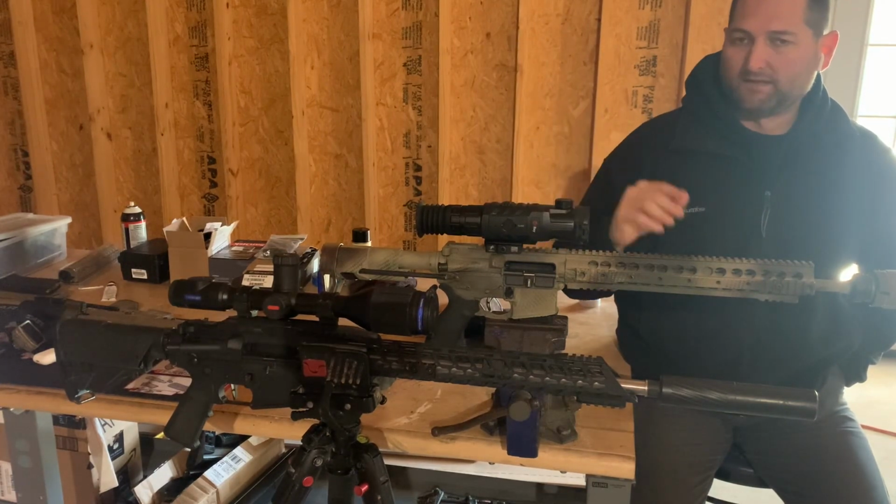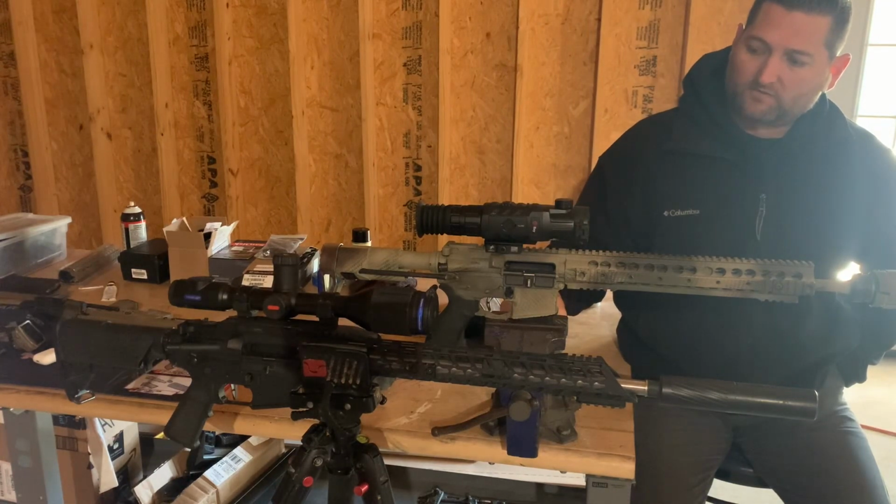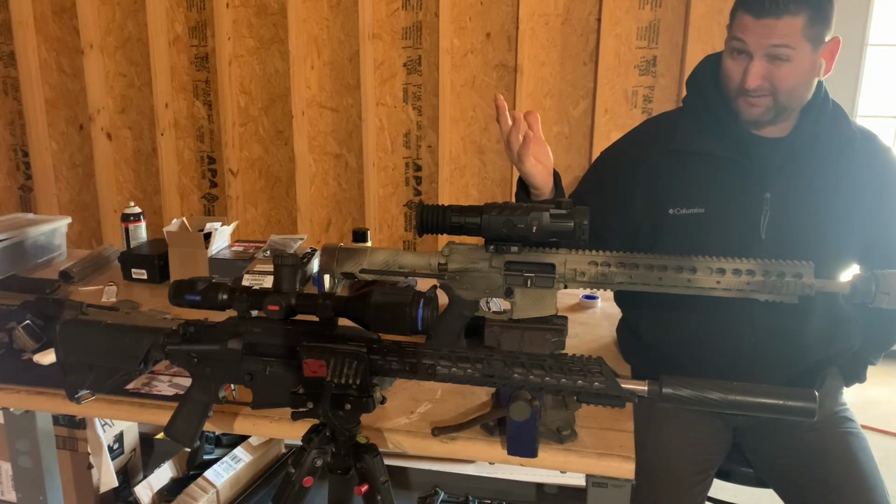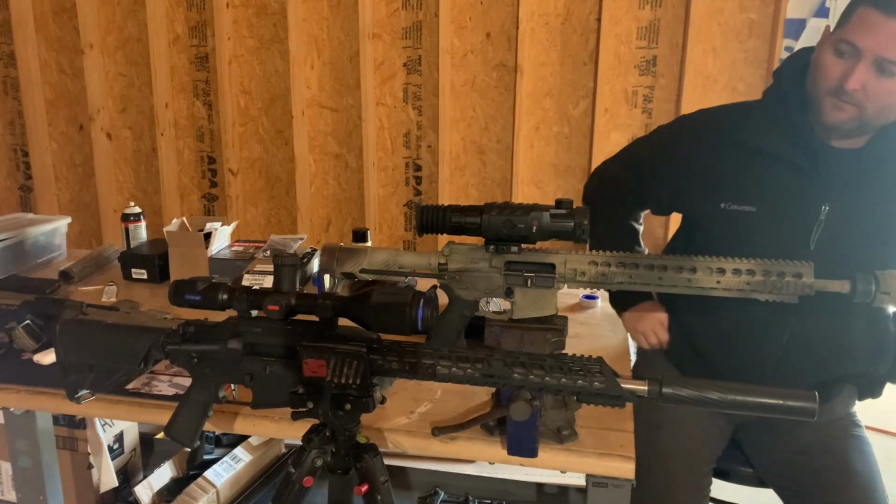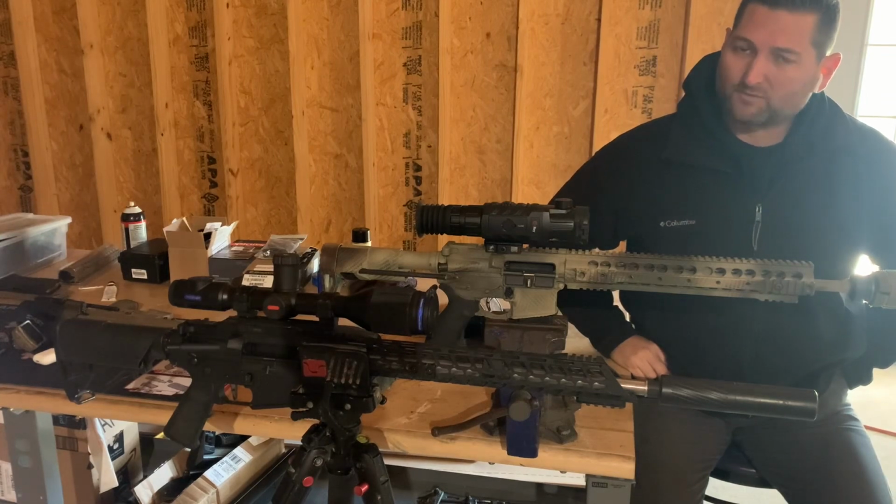But I would say this, if the battery is charged for about 2 hours, 3 hours at the most, that's all you're going to need. That battery's fully charged, you're good to go for 8 hours. Housing and button layout.